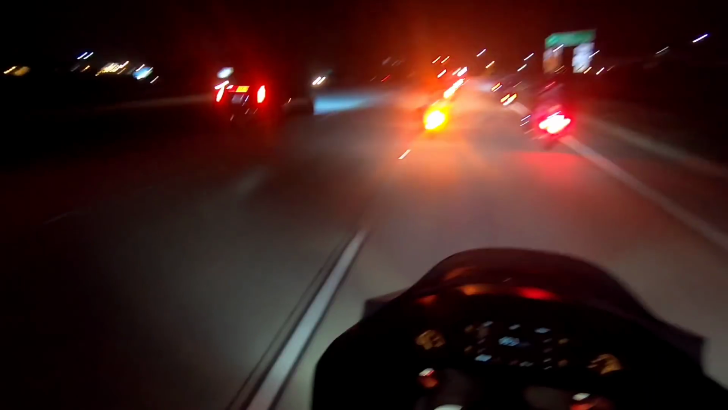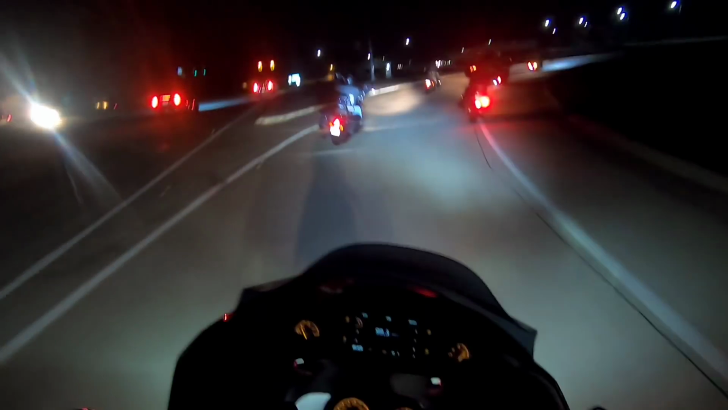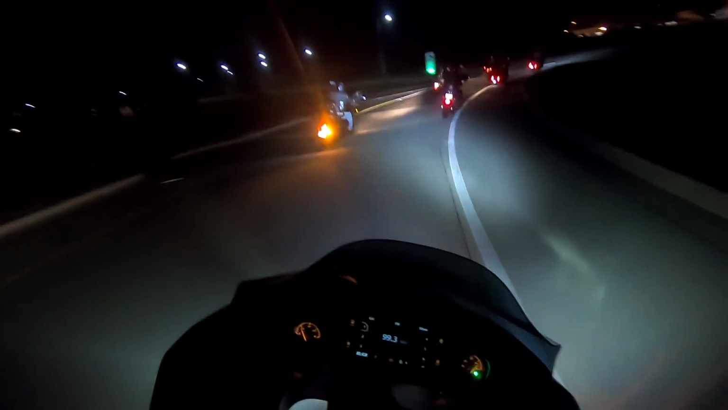Somebody revving their engine to show us how cool they are. They like our motorcycles, so then when they're by us, they'll rev their engines too, which is cool. Can throw you off at night though. There he goes.